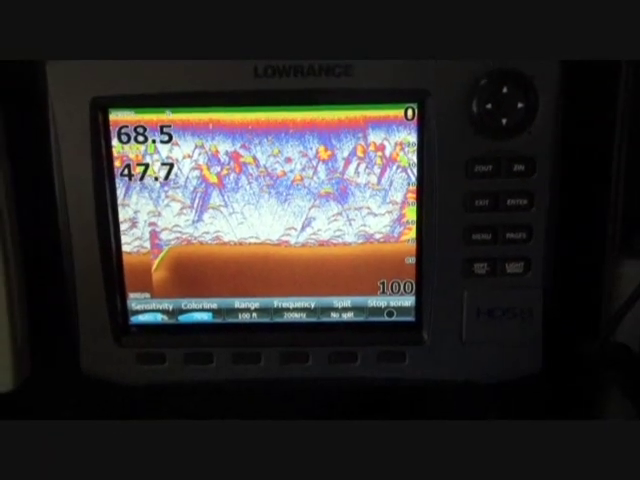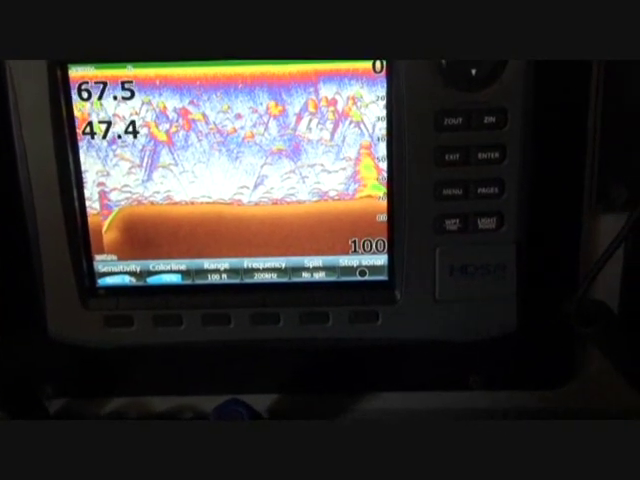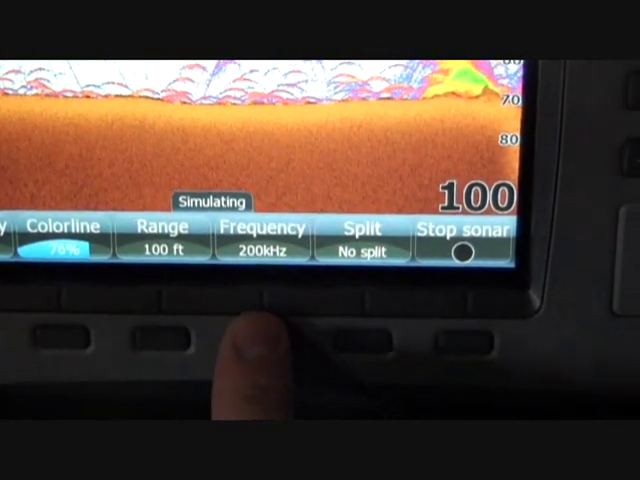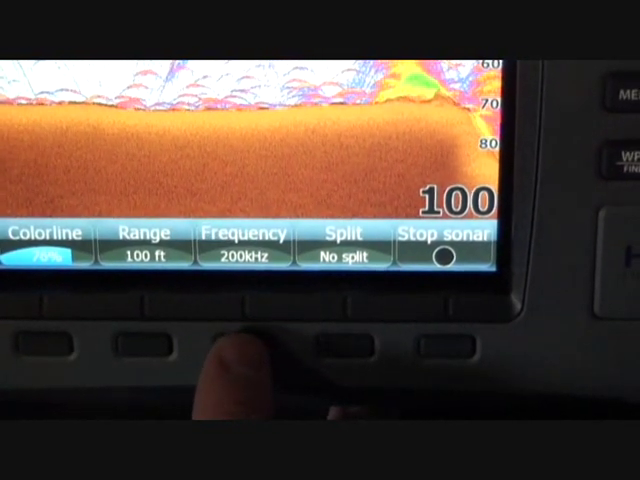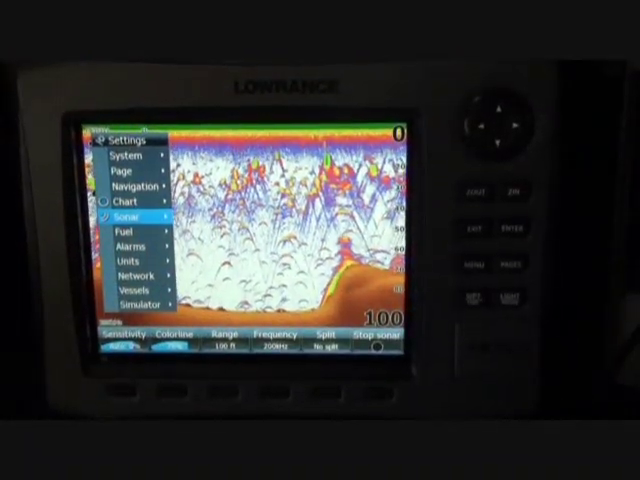Now we have our transducer, which is customized to our locator. So if I go through and change my frequency, it's going to flip it to 83 or 200. It eliminates the 50 out of that frequency category.